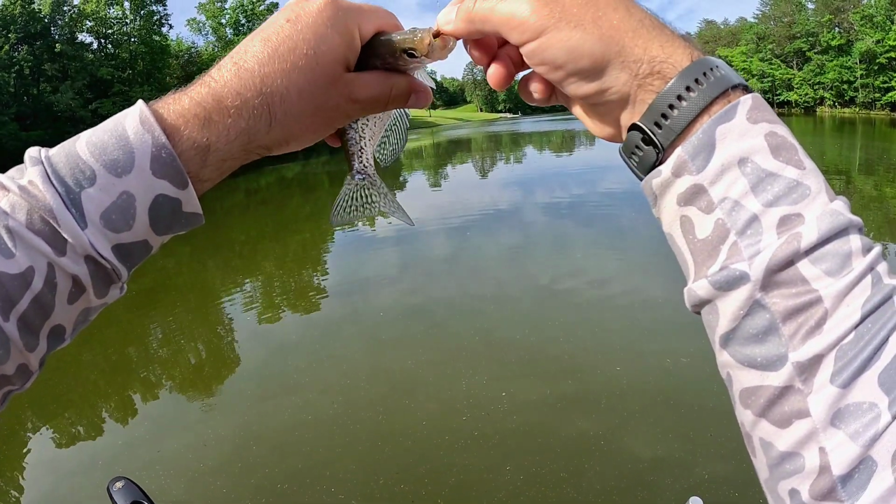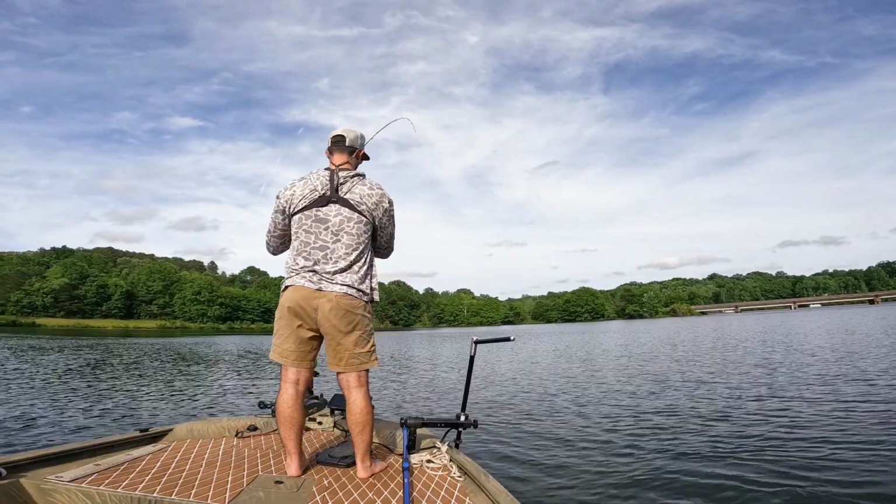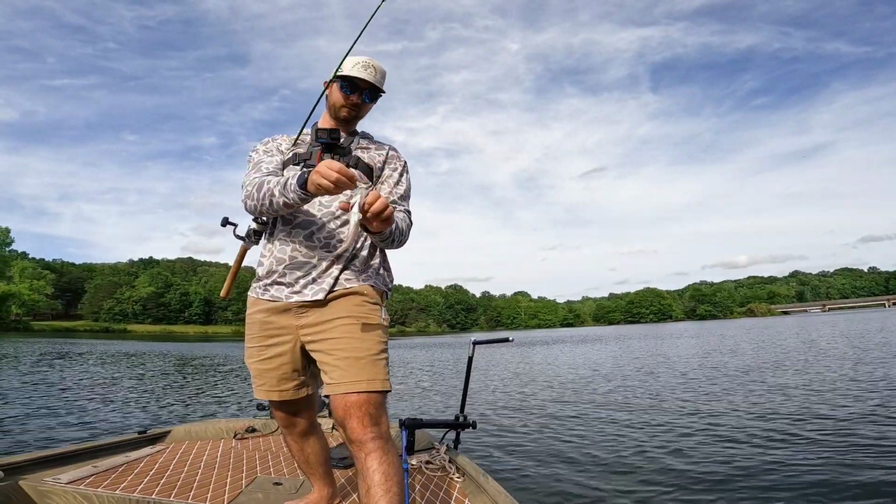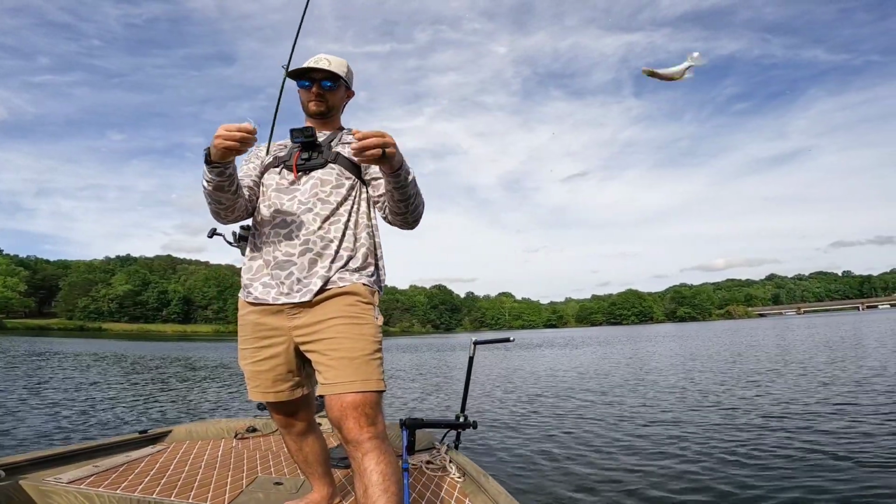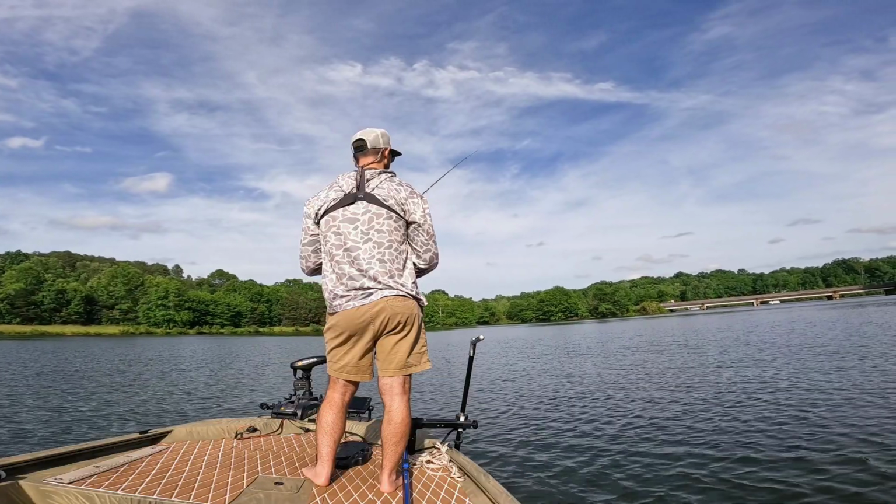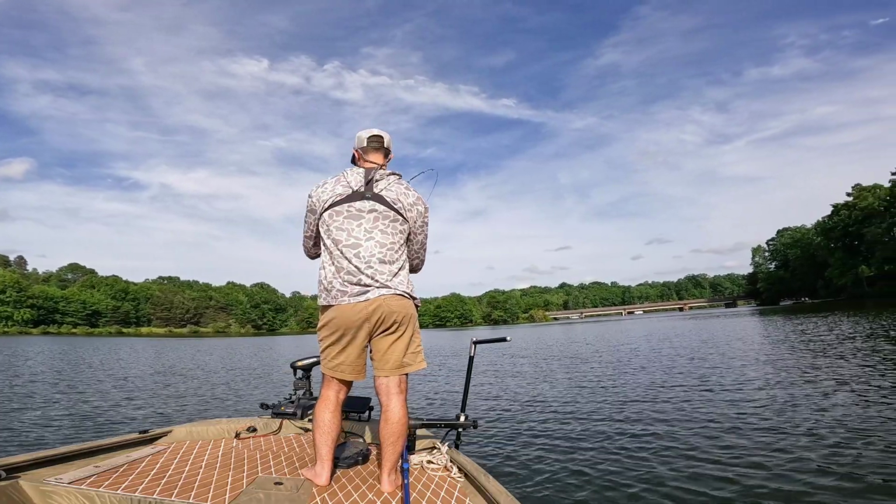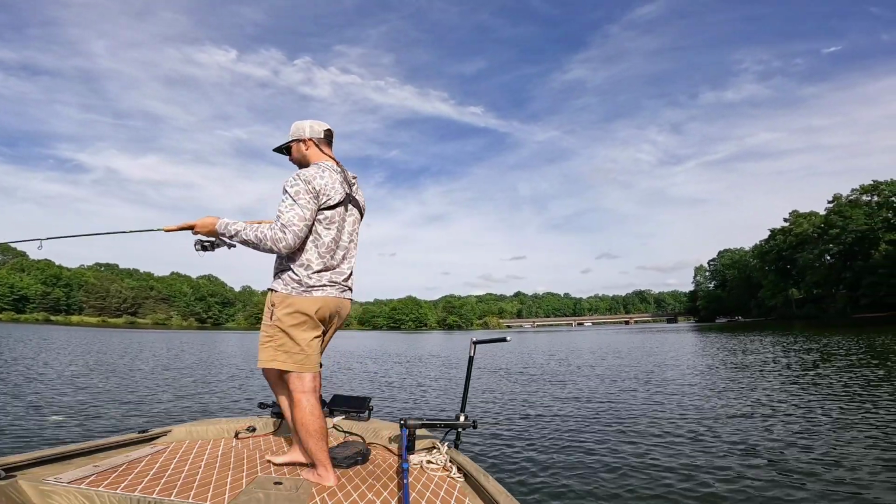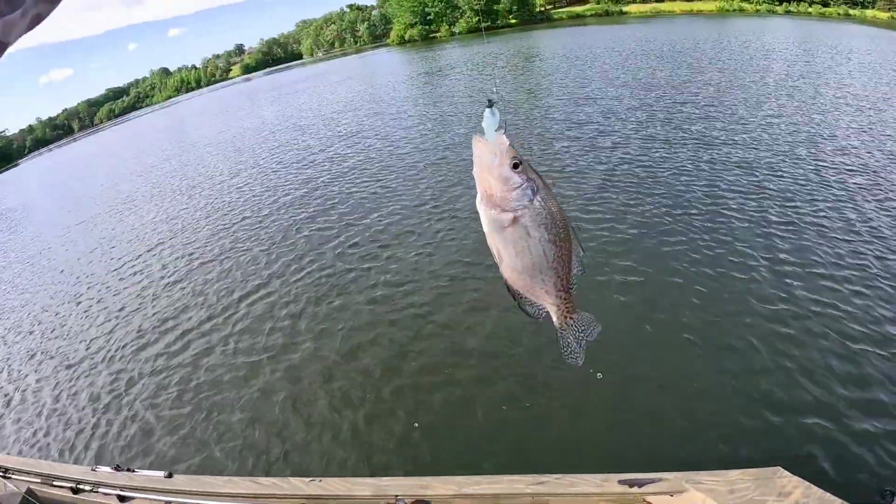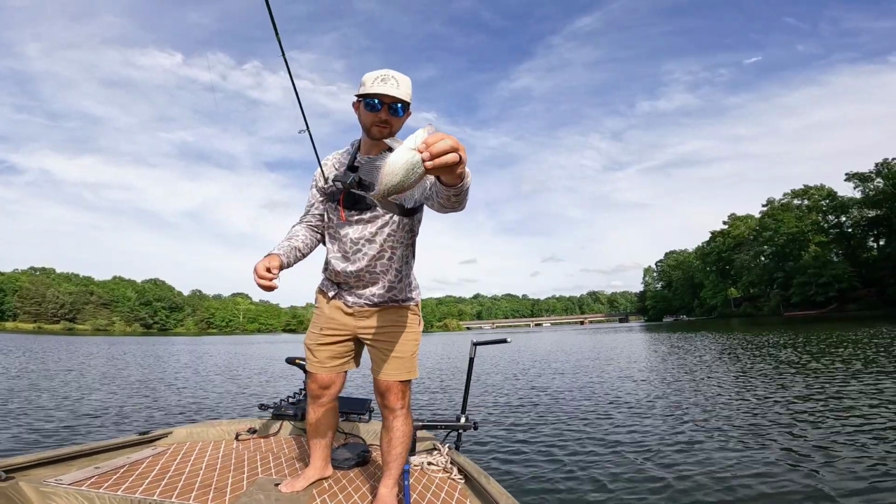Just little tiny crappie. Little one. Got it on one of the Brush Walker jigs. Getting a tiny bit bigger.